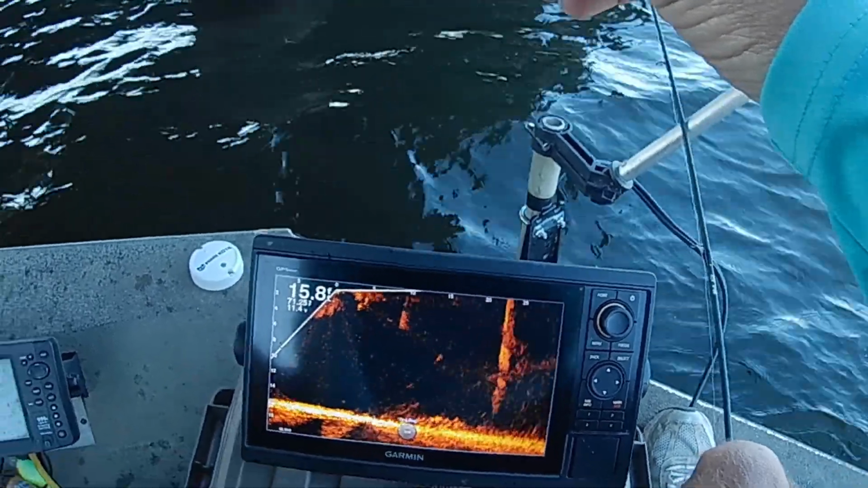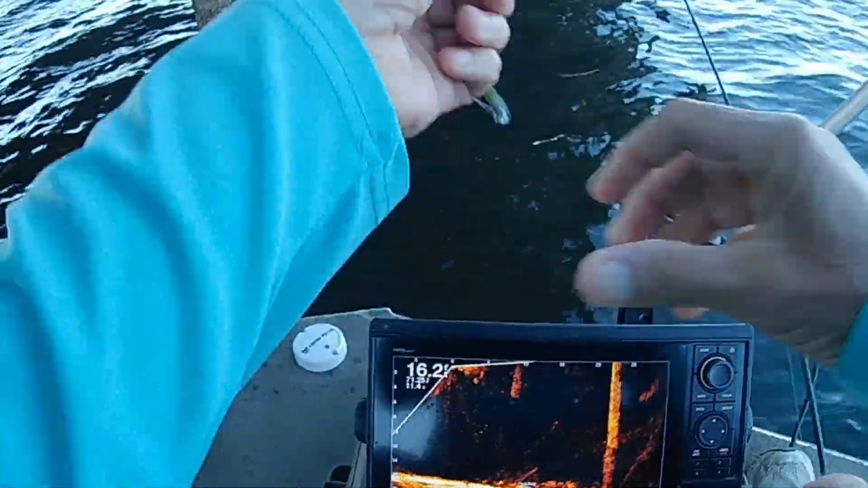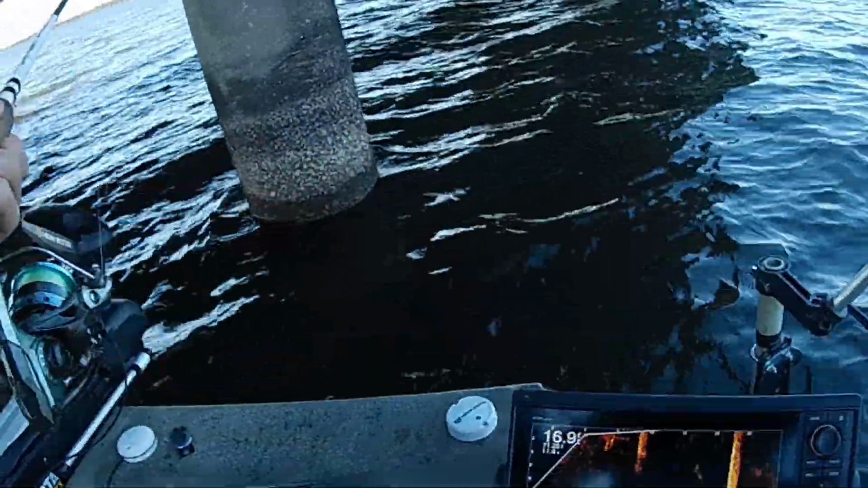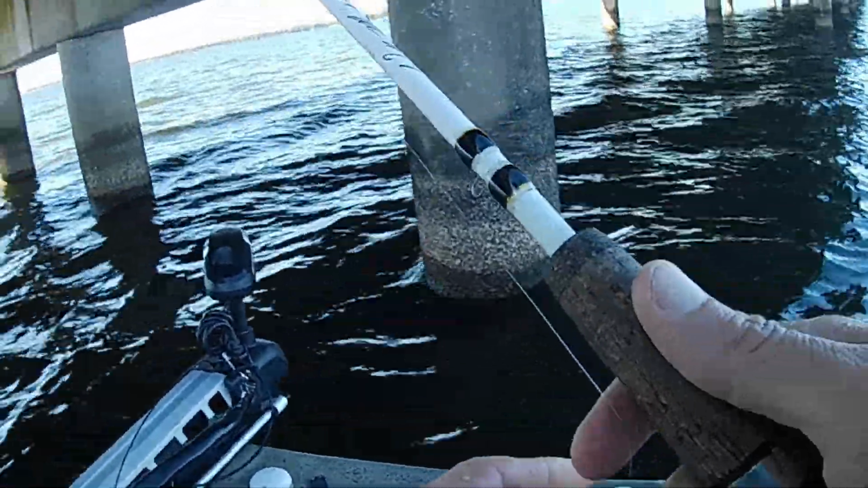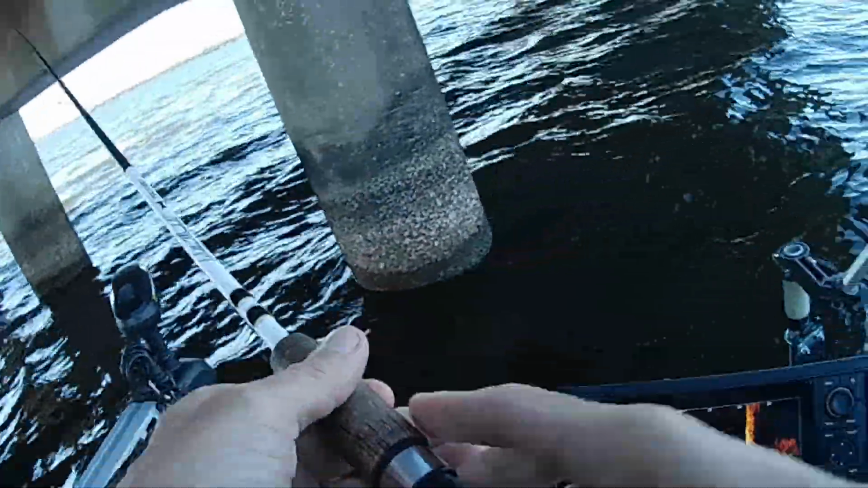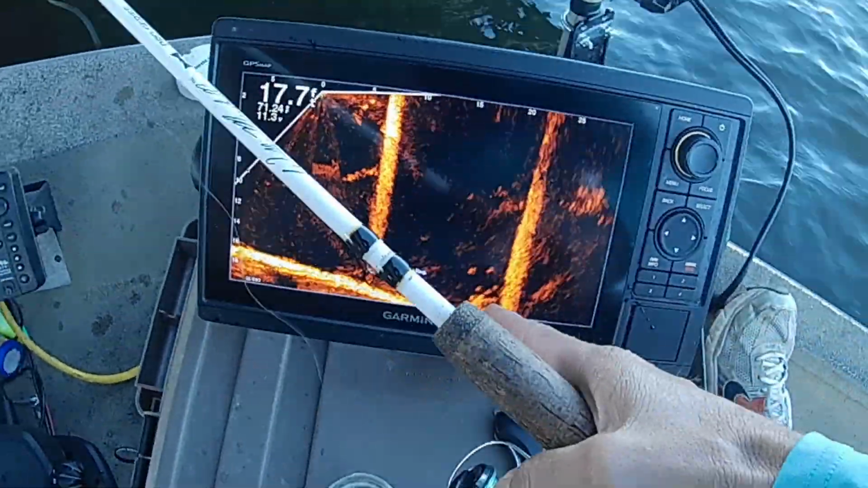Yeah, that's another thing you want to experiment with, is swimming the jig, or just getting right on top of them and dropping it down to them. You know, you just gotta do whatever works best for that particular day. And there's still a bunch of them down there. You can see them right there.